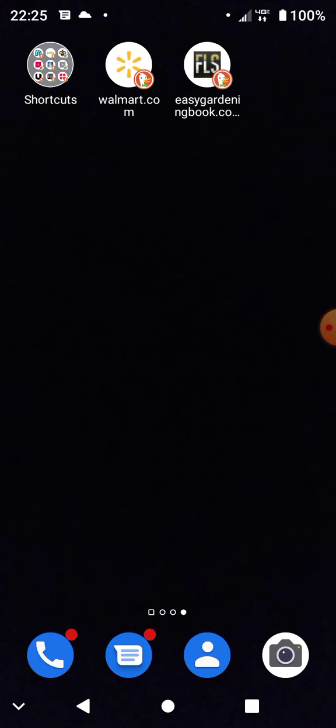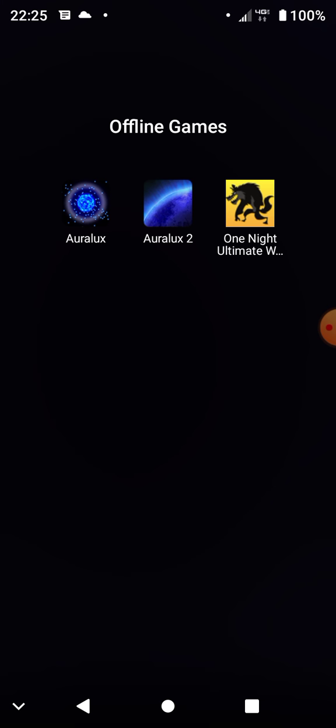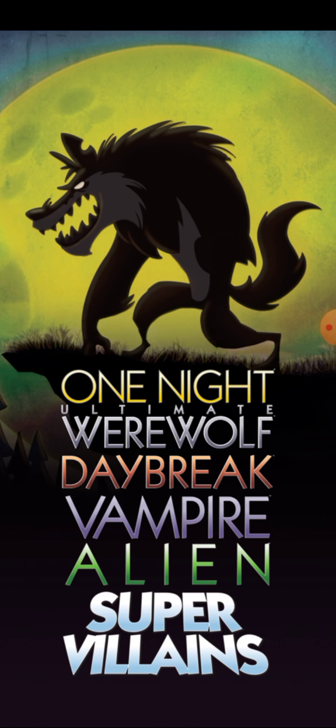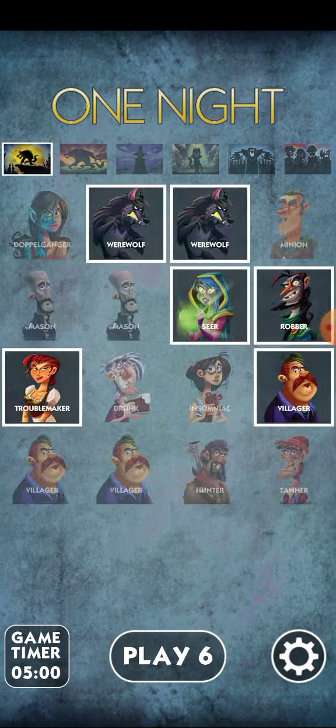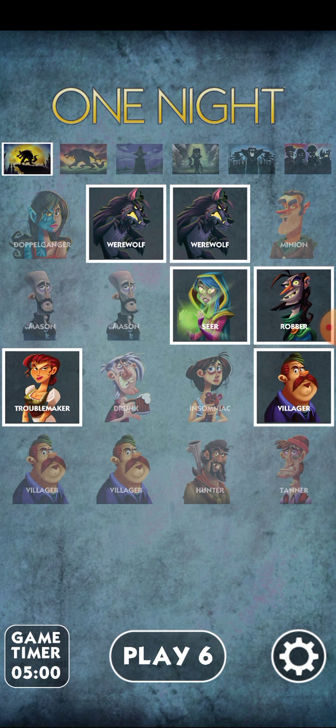But anyhow, I'm going to maybe play a video game to put myself to sleep. This is the game that I play that usually puts me to sleep. Not One Night Ultimate Vampire or Werewolf. That's a game you got to play with multiple people, but it's really cool. It's a card game, and so you pick out the people that you're going to use. You don't really need to highlight all 3 villagers. You only really need one highlighted.